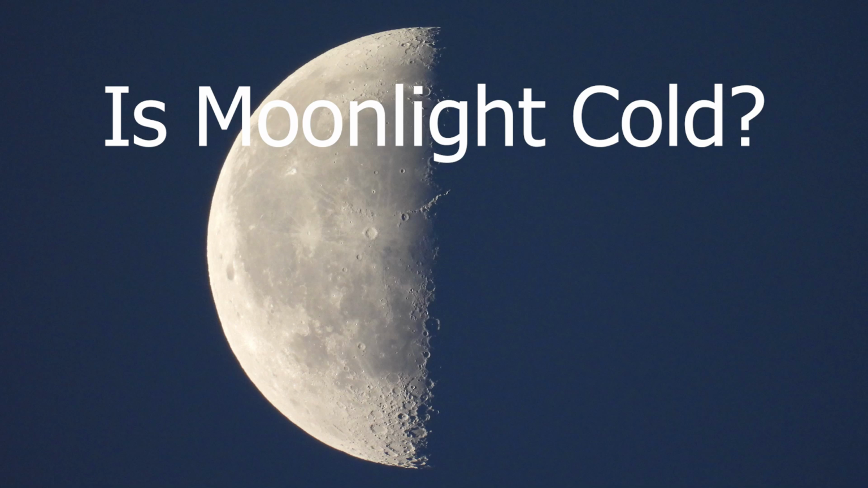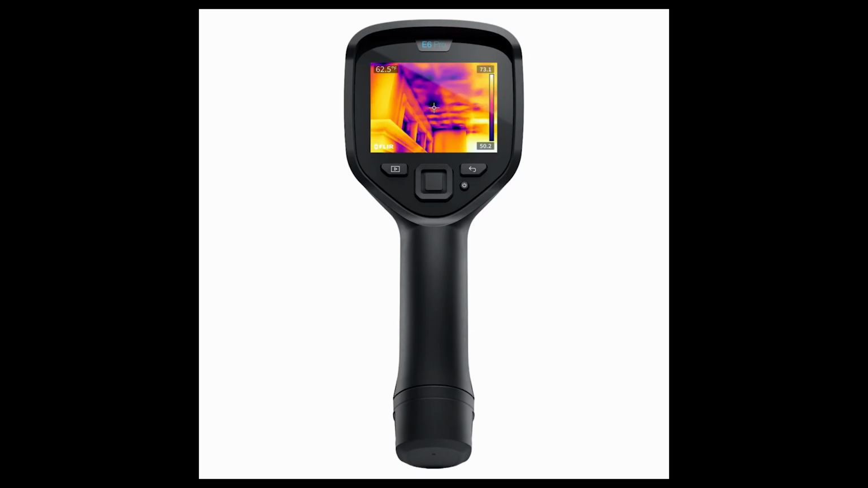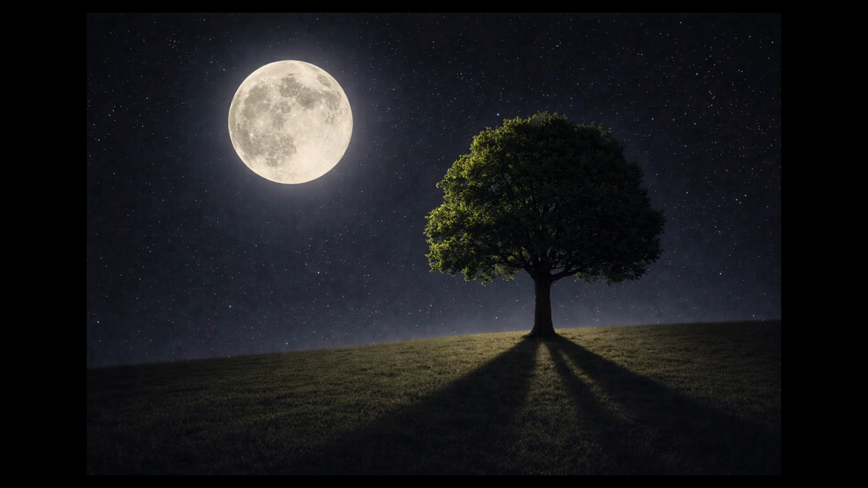What's going on, everyone? So there's this claim that's been floating around for years that moonlight is cold. The way this usually goes is someone with a laser thermometer like this or a FLIR camera measures the ground in direct moonlight during a full moon, then measures the ground in the shade, and when the shaded ground reads warmer, they conclude that the moon itself must be cooling things down.